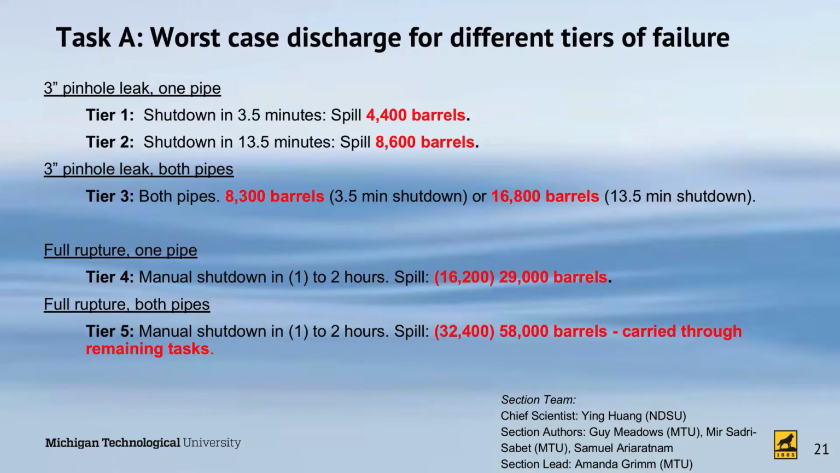But the operator has a 10-minute window in which to make a decision as to whether or not this is a real spill or not a spill. And this is a great improvement over the spill that they had in Kalamazoo.